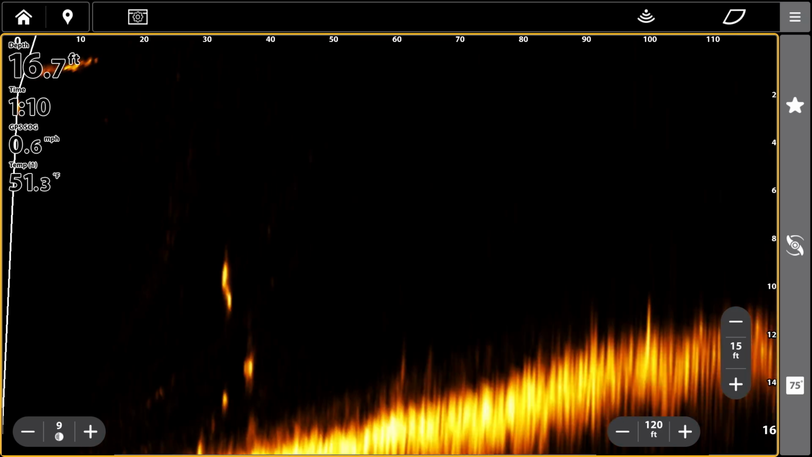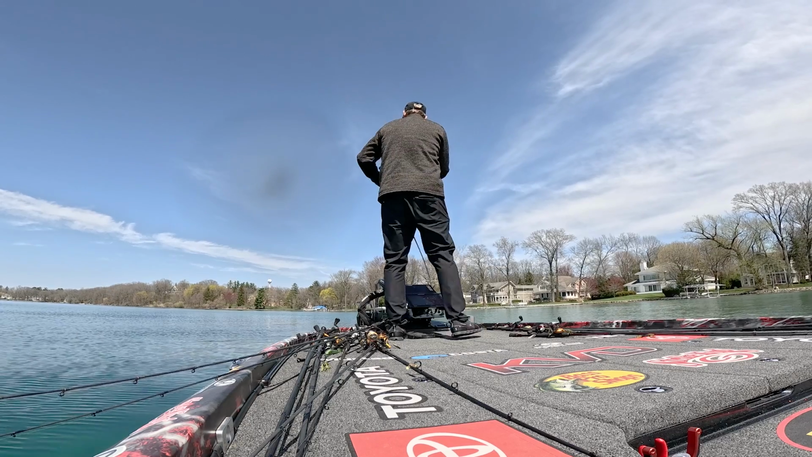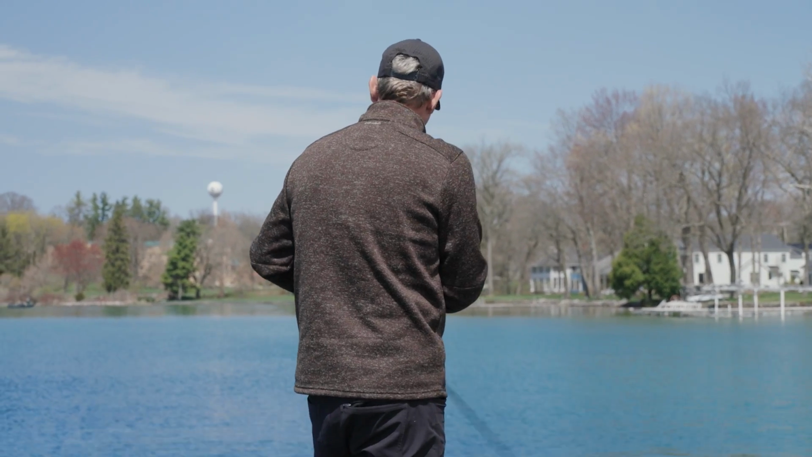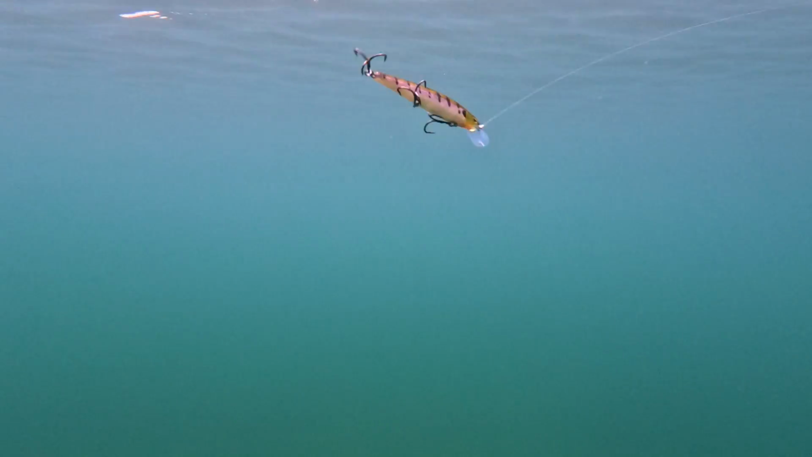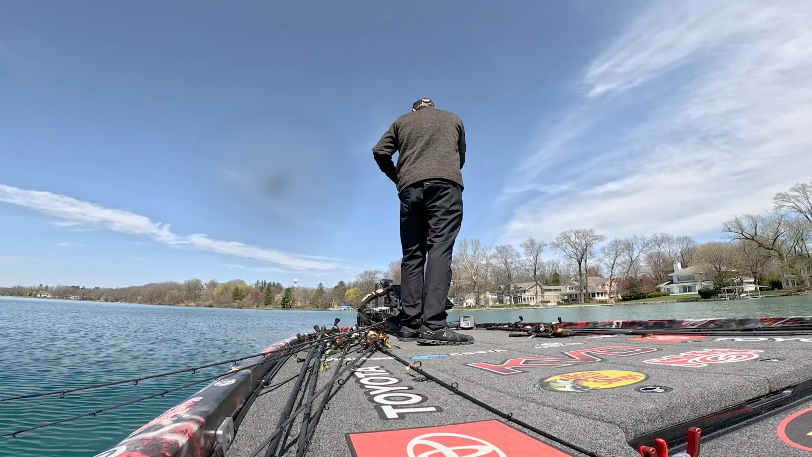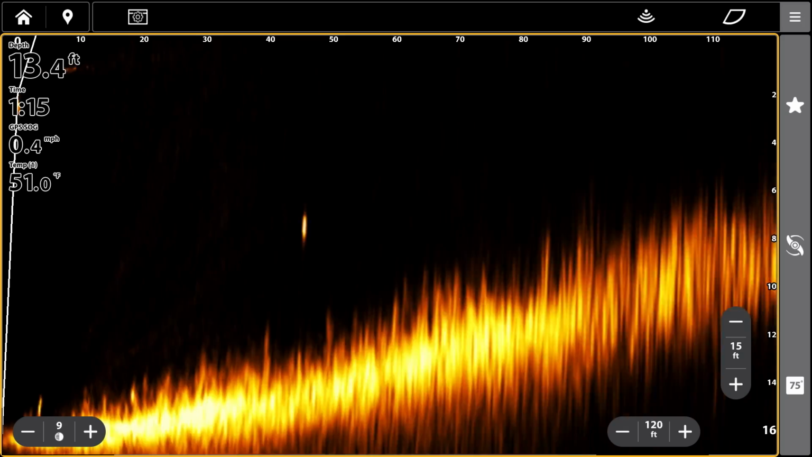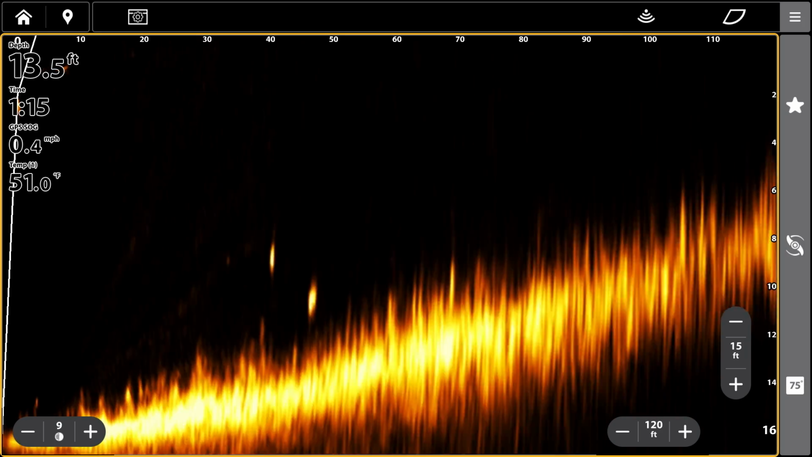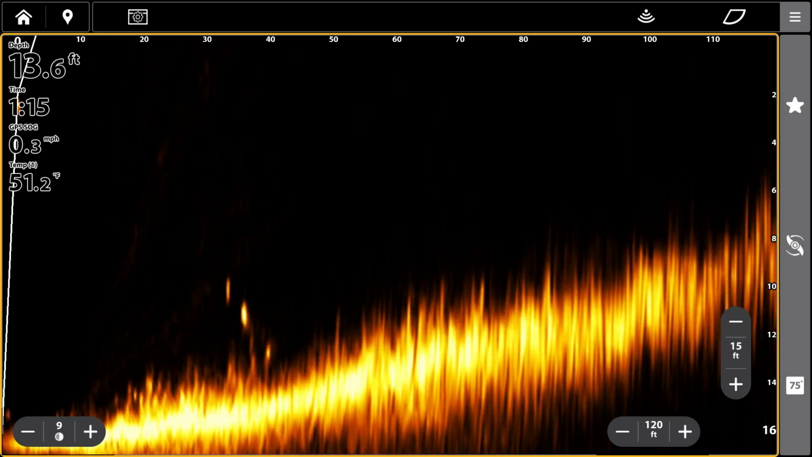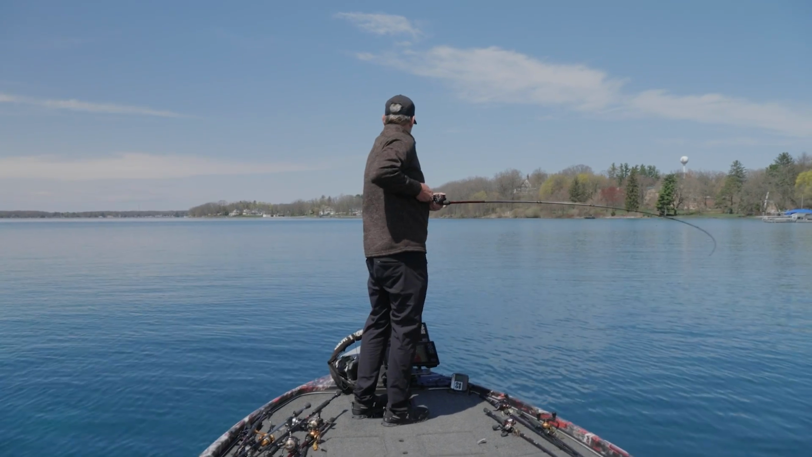You can see what you've got to do to make it react, to make these fish bite that bait or to actually attack it. And that's what I'm trying to do with it. I'm watching it, I'm really popping it real hard. And as it's coming like that, you can see when one starts to track it, and slow it down, speed it up, and just try to make it super erratic. That's the key to a jerkbait, and why it's such a good bait for live sonar like this. Got him.